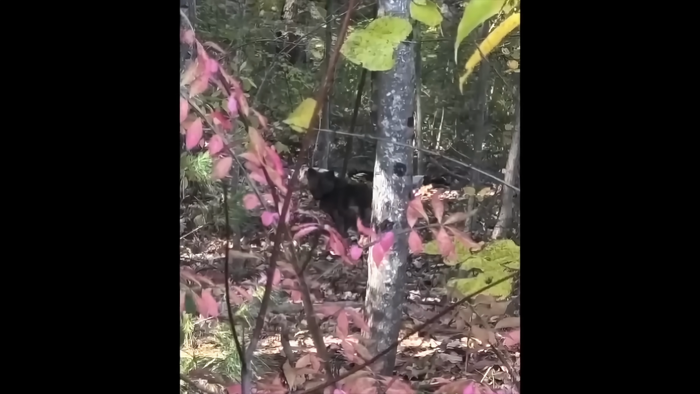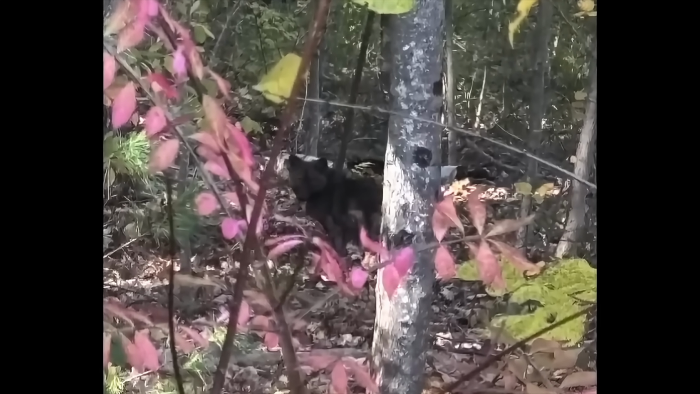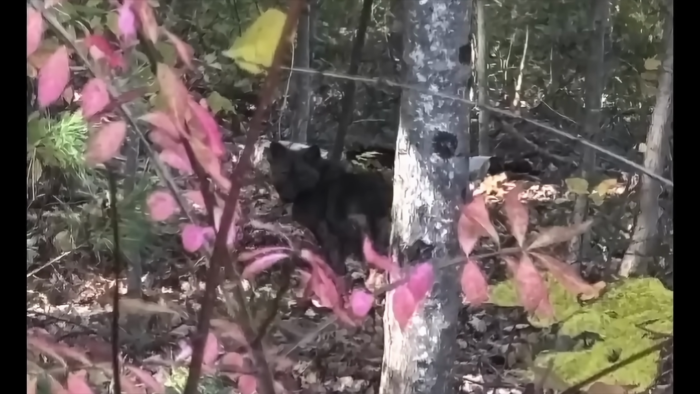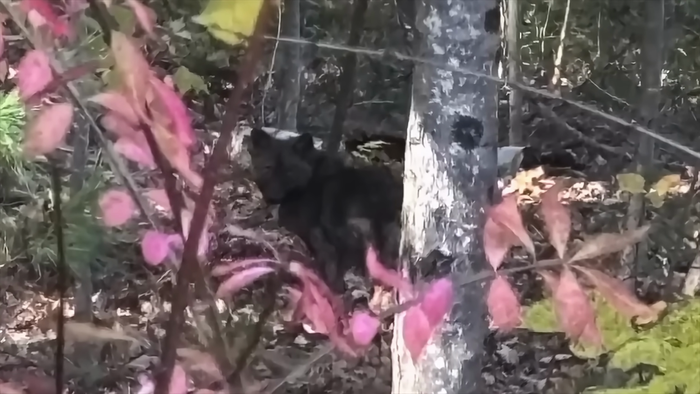A Reddit user posting from southern Vermont is wondering what this animal is. It was spotted in the woods behind her home, and at first glance she thought it was a wolf, but the coloring is a little different. It's absolutely beautiful, I do know that. I think it is a wolf.